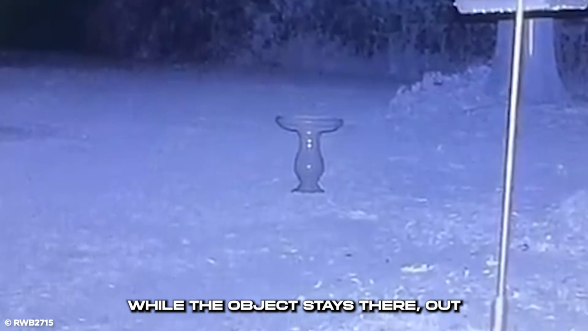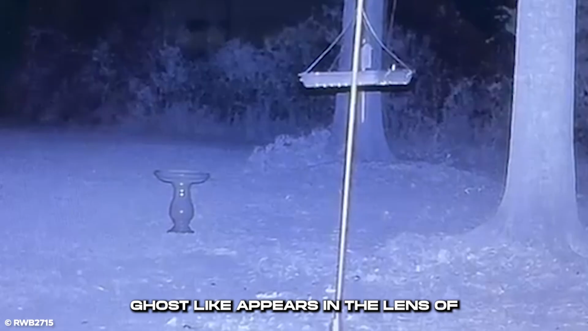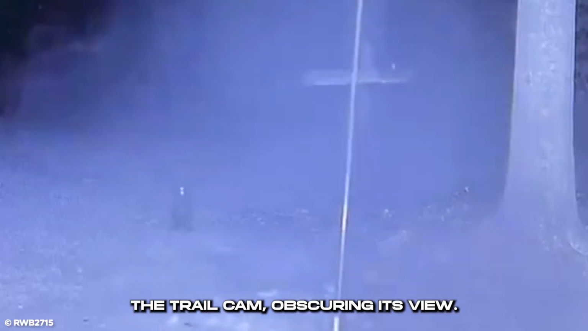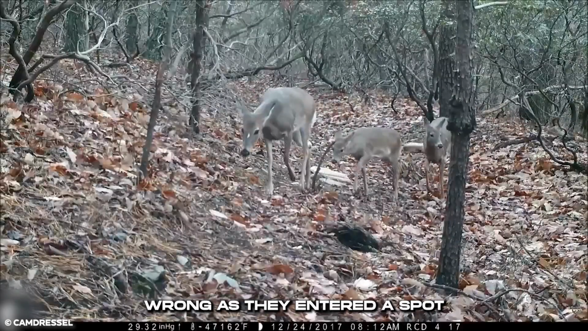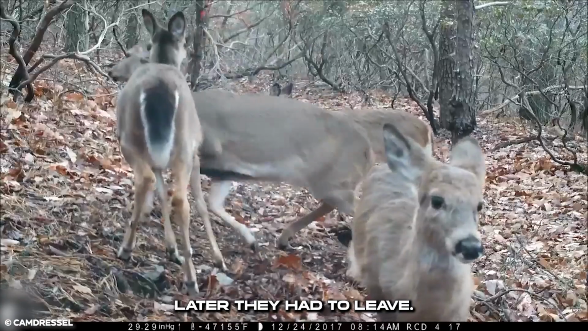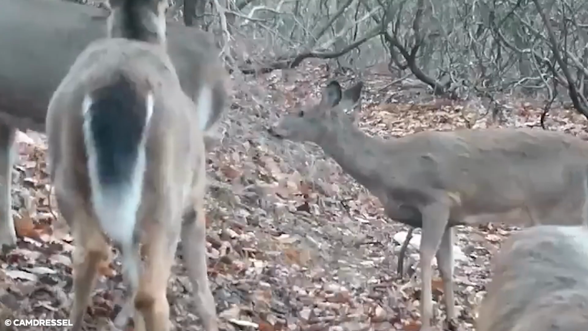While the object stays there, out of the blue, something white and ghost-like appears in the lens of the trail cam, obscuring its view. A few deer saw nothing wrong as they entered a spot in the woods, but a while later they had to leave. But what could have scared them?